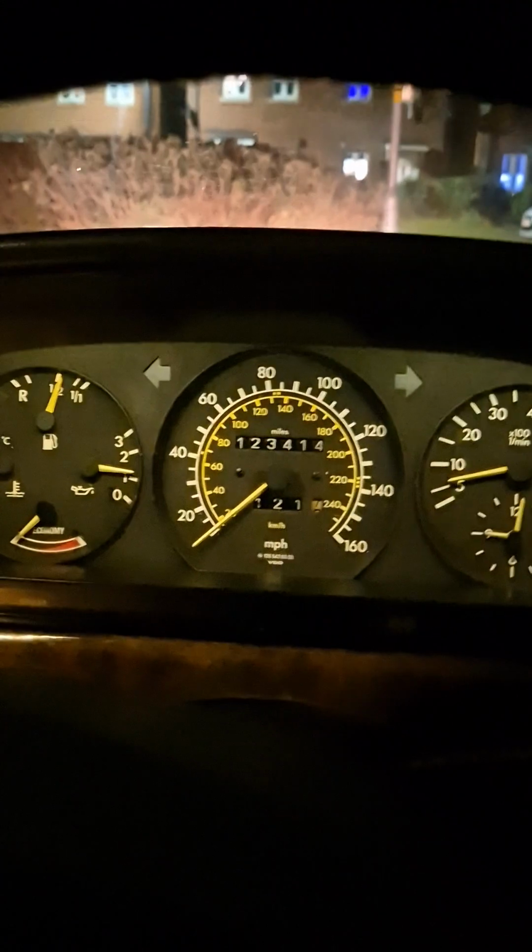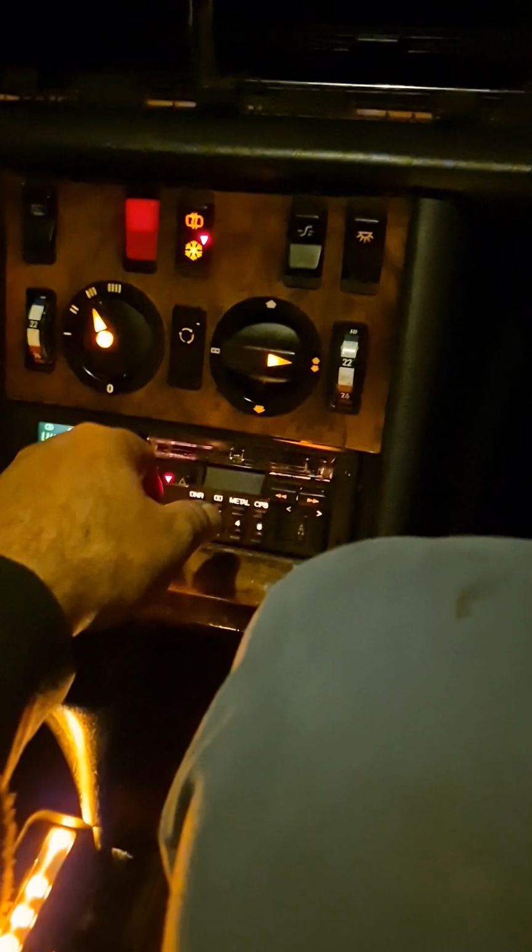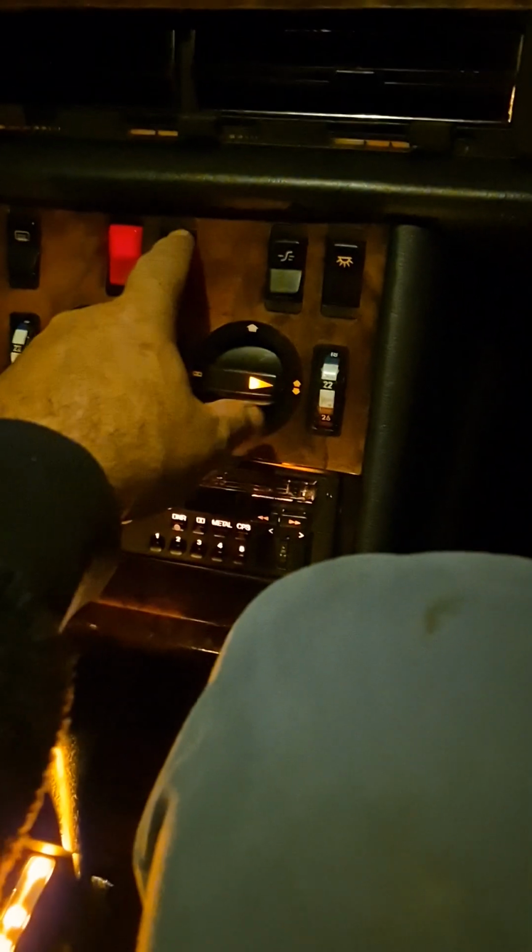Guys, thanks for joining me on this little adventure. I hope you enjoyed the trip with me. It was about 17 minutes of good driving. But as you can see, steady, quiet, super smooth. Nice, good temperature range. It's hardly used any fuel. The oil pressure is fantastic. I mean, the fan works, recirculation, aircon, heating.